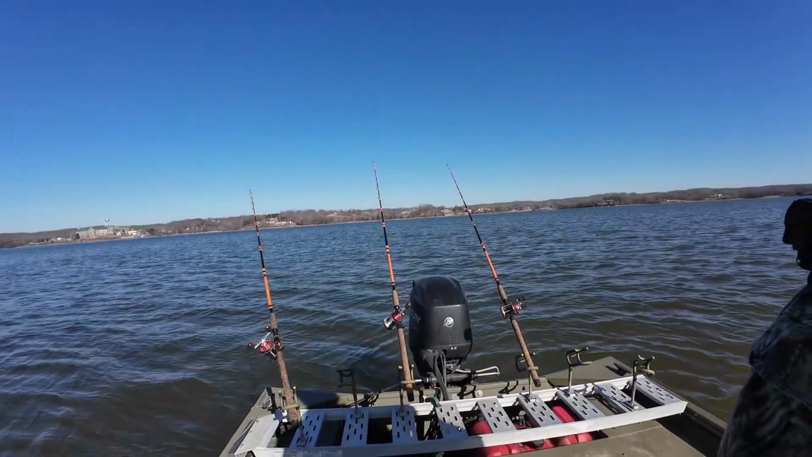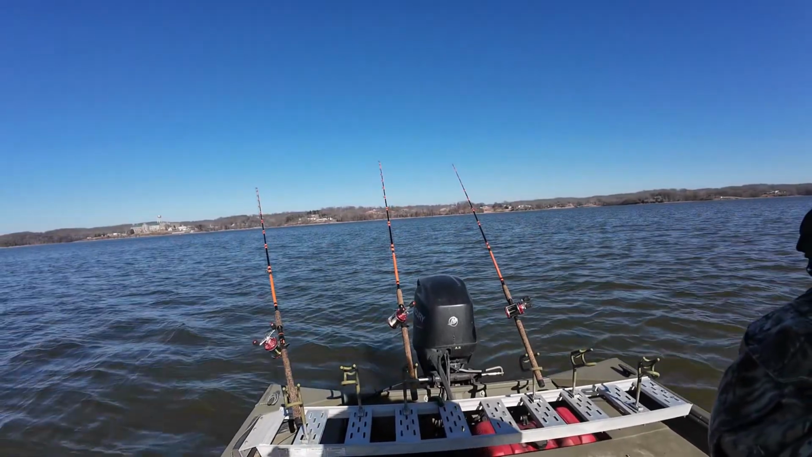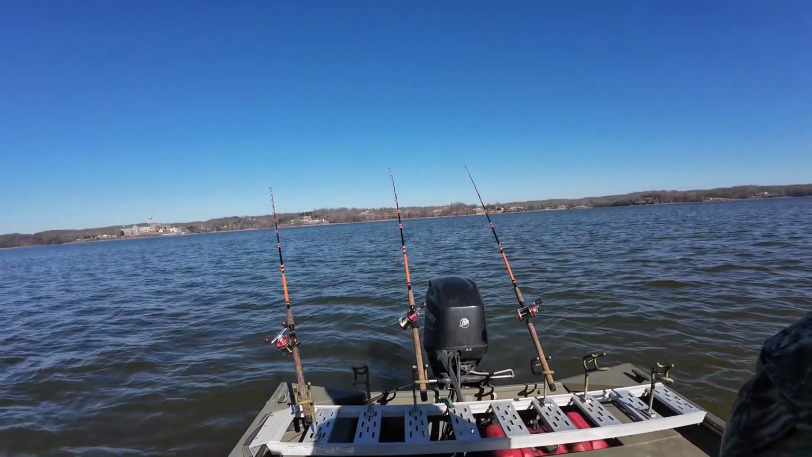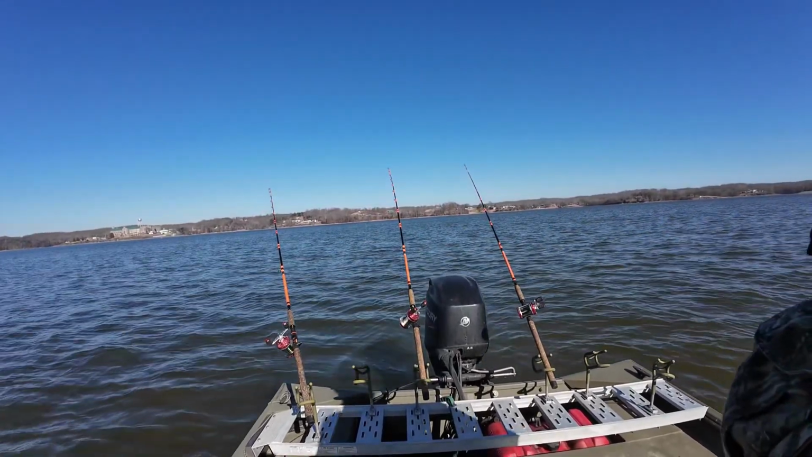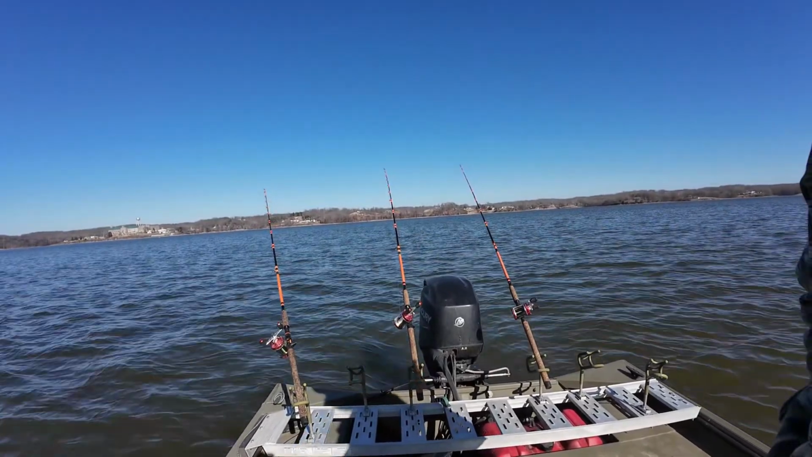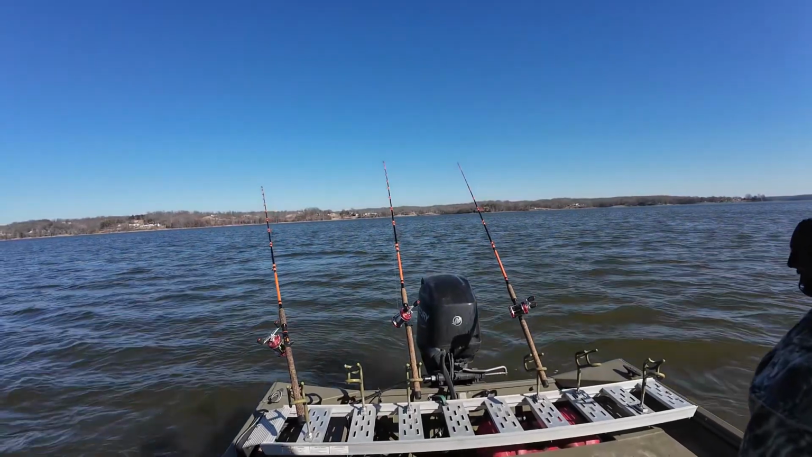I feel like them fish quit biting for some reason. Don't know why. They should have just continually bit more and more today. I don't think they've quit biting. I think they have done something different. We'll just have to go find them. Center pole.